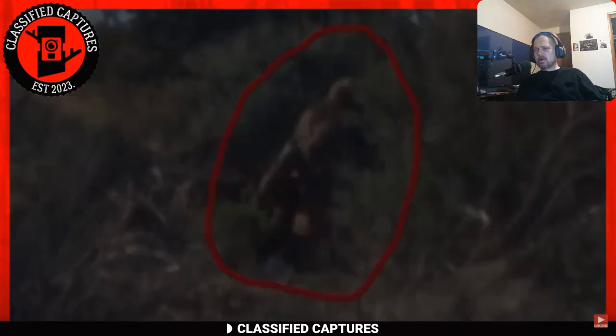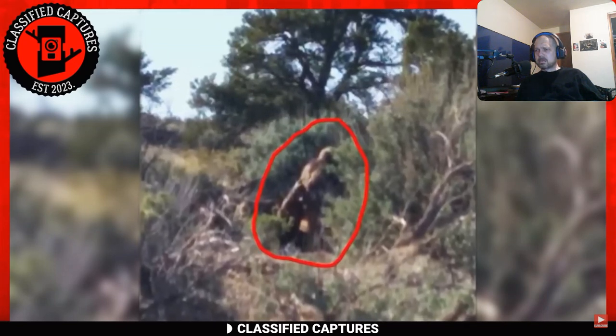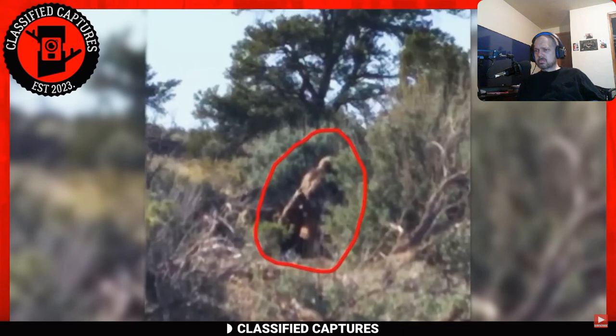It's big, just adult Bigfoots are typically bigger, and individuals could not say for certain that it was a Bigfoot, although the sightings are quite popular in that area. So what do you think?